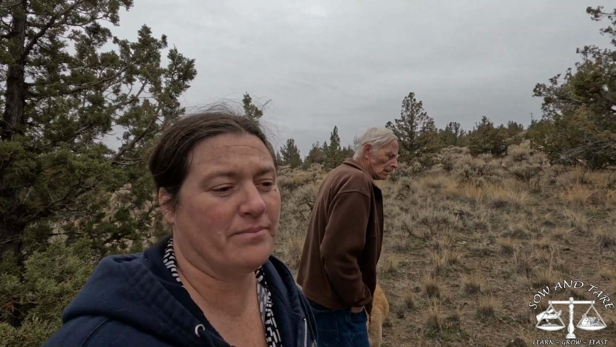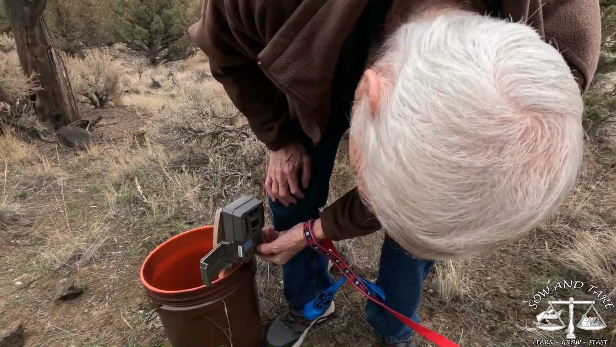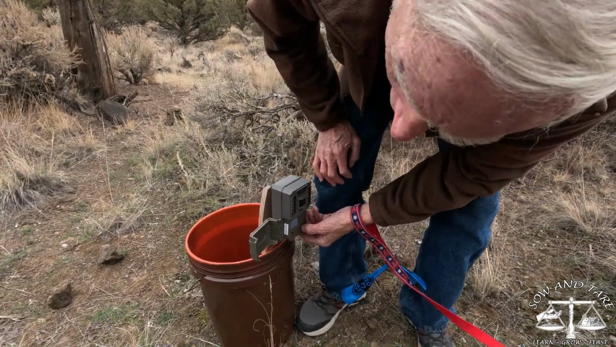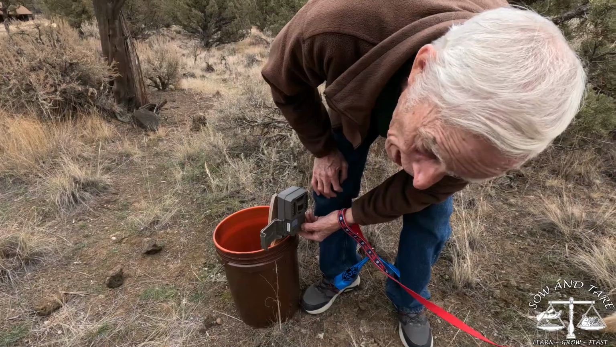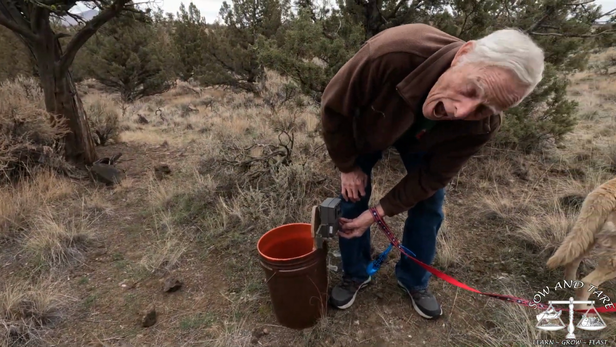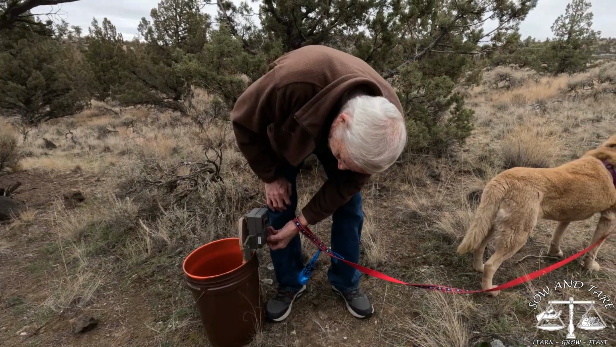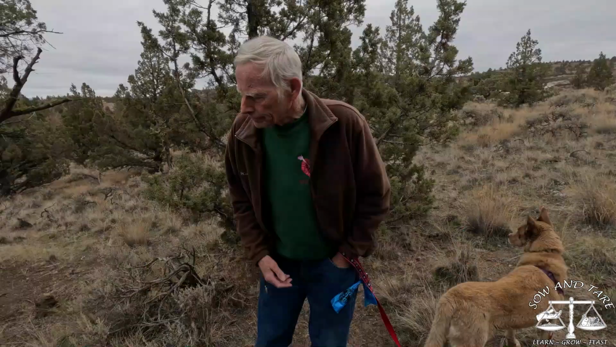He has 3 cameras out here. 3? 4. 4 cameras out here. And we'll see what's on them. Oh, so this is a different kind, right? It's still a Bushnell model. Yeah, it's a low glow or something. The only real advantage is it uses 6 batteries instead of 8. But other than that, I can't tell the difference. All right, where to?